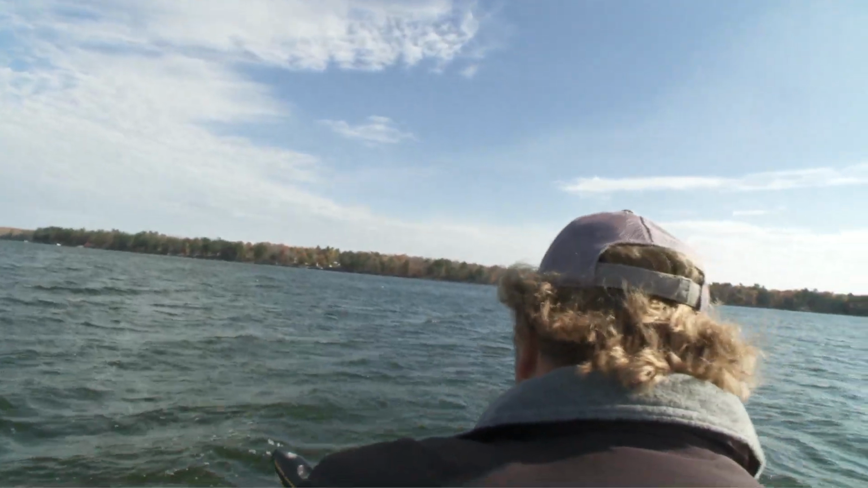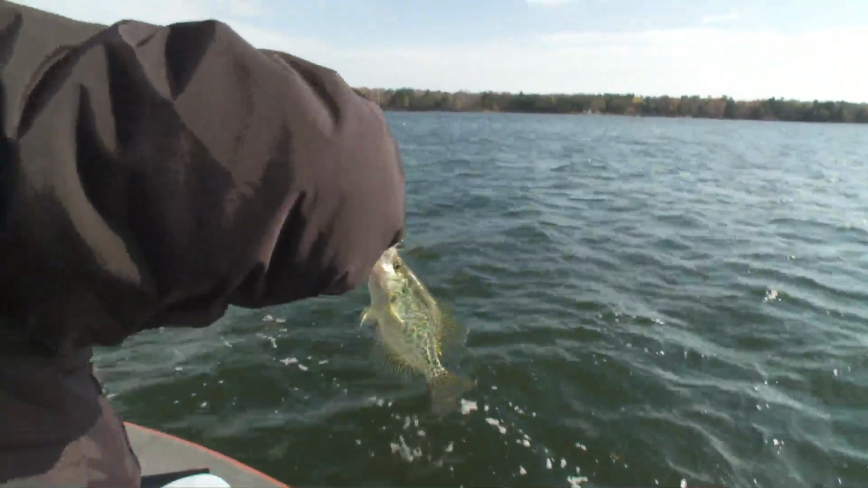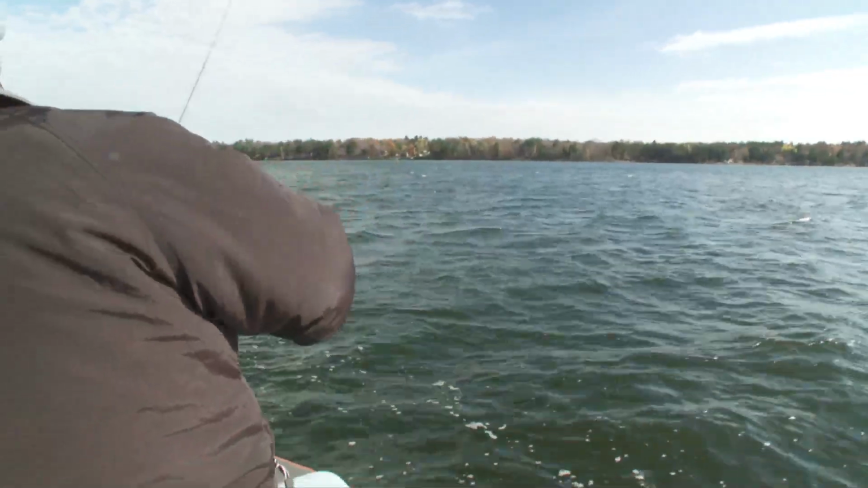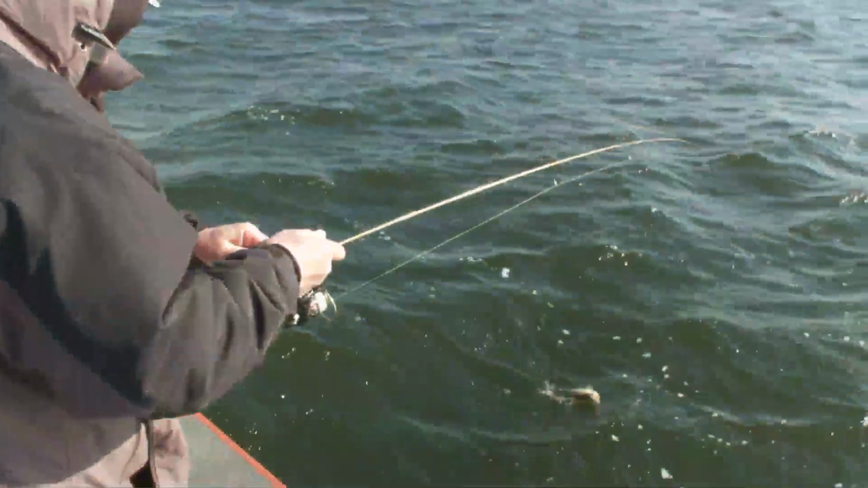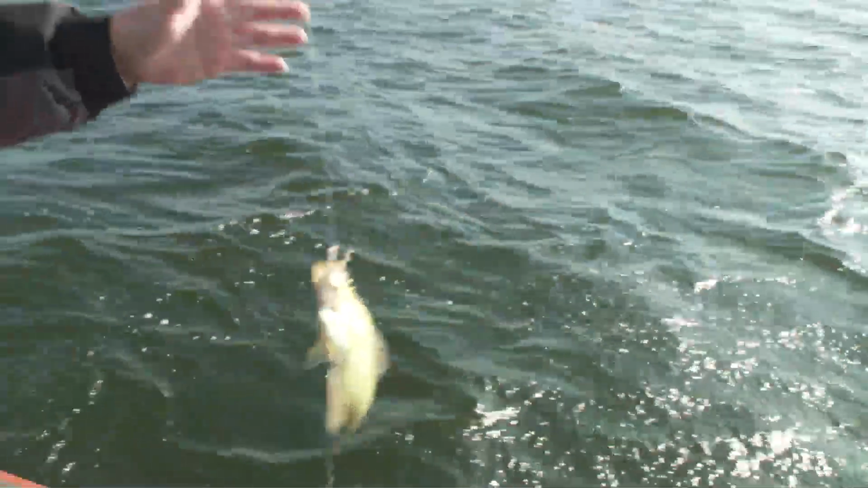Better one? Little better. Oh yeah. That's why I wanted to get back on this group up here. They seemed like they were a little bigger than the other ones. Yep. Another crappie. Another flying crappie.